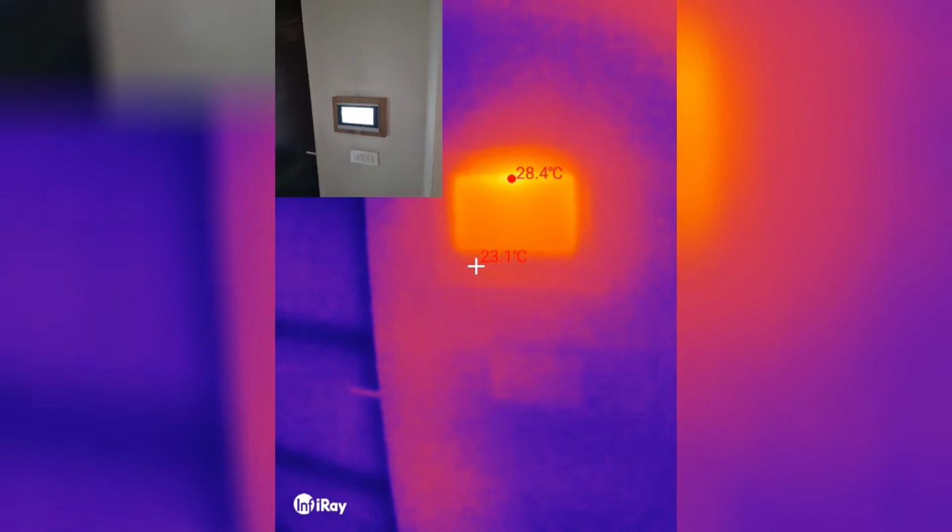Okay, so that was inside the house. I just wanted to see the garage from the inside. Yeah, the garage door is cold. And of course the windows are cold. And let's see what we can see. Oh, there is a hotspot there.